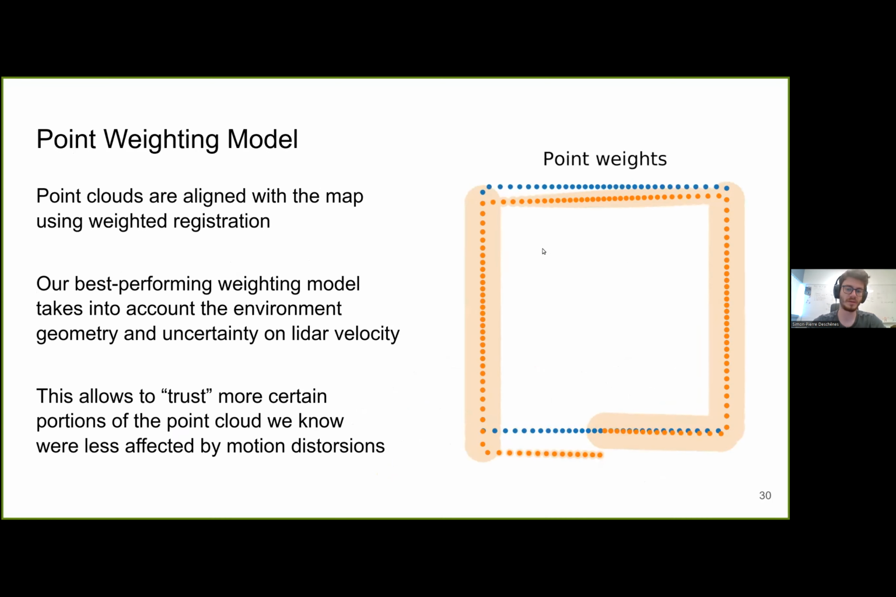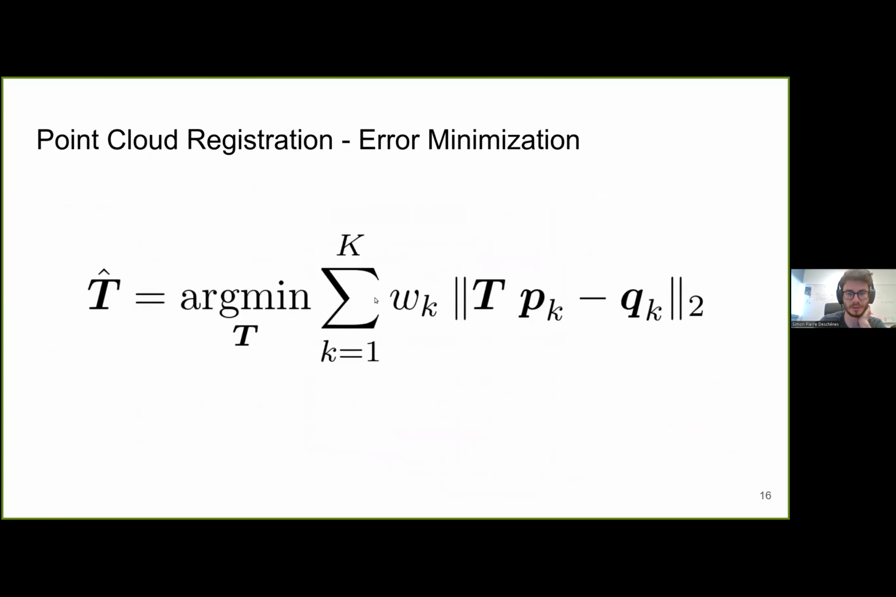And then, after skewing the point cloud, we used weighted registration to take into account the skewing error. So if you remember from this equation here, the weight multiplies the error to scale it.